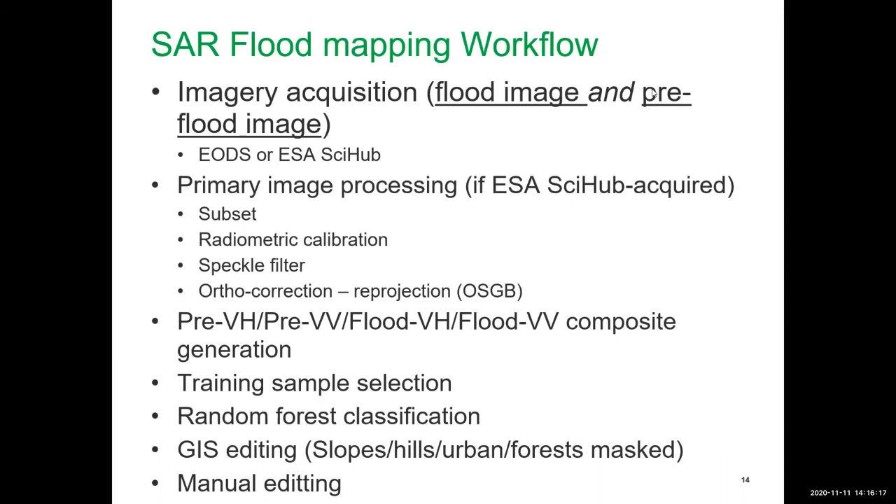Then we go through a training sample selection process, collecting data points to train a classification with, then undertake the actual classification itself. We tend to use random forest classification for this. And then, really crucially, GIS editing at the end of it, and then manual editing.